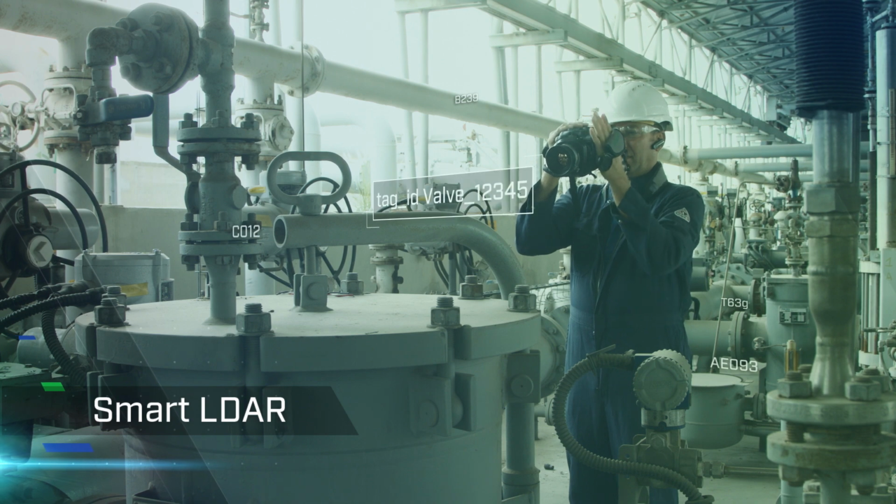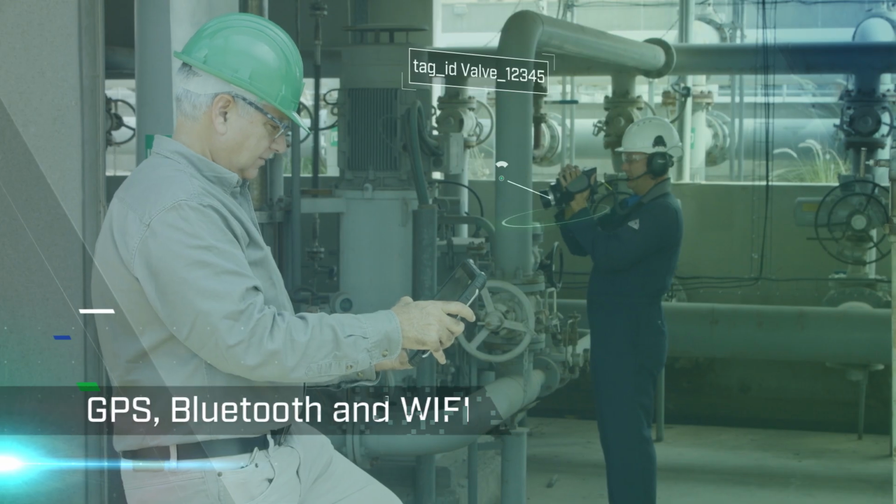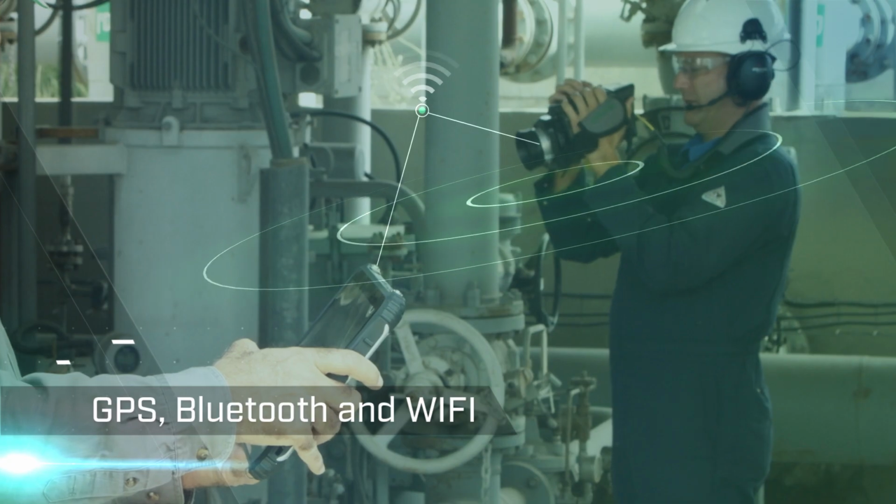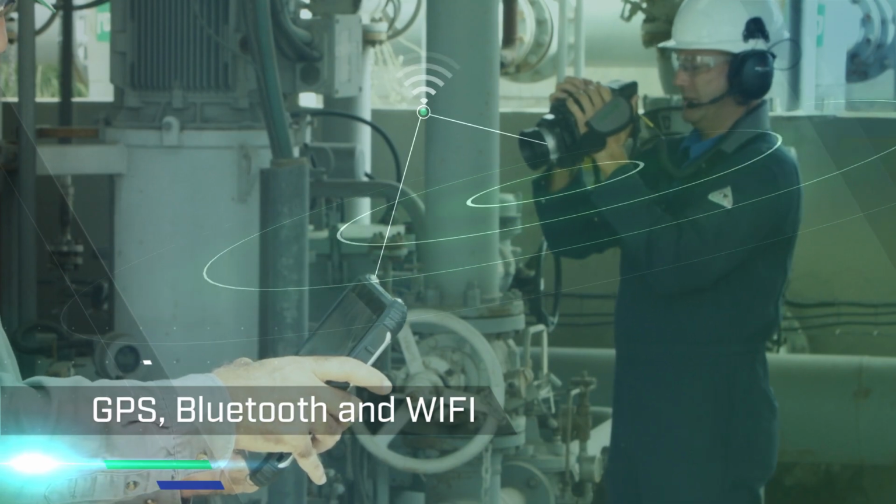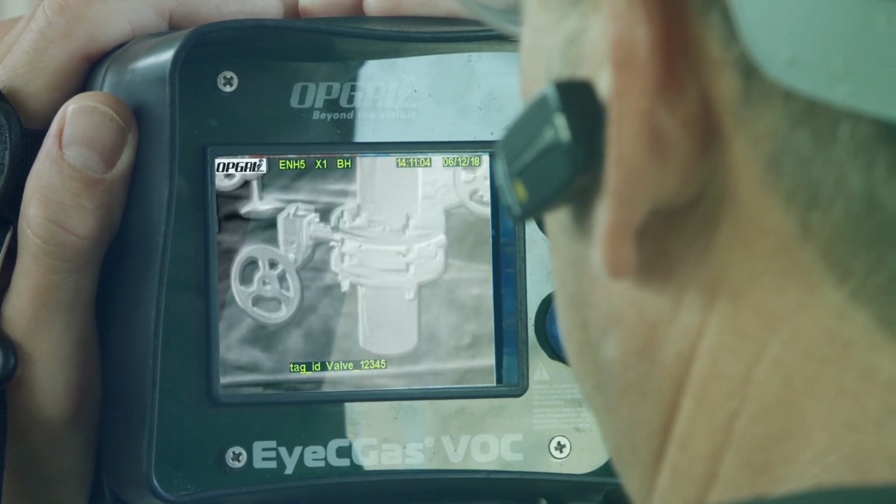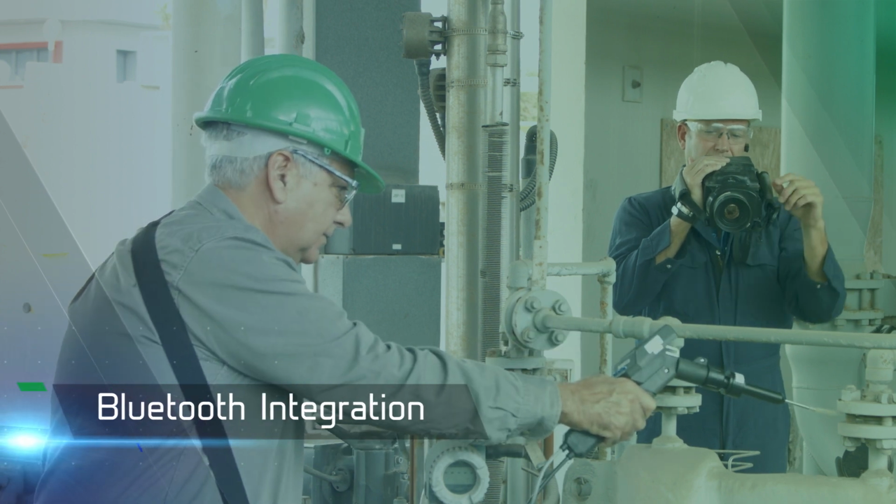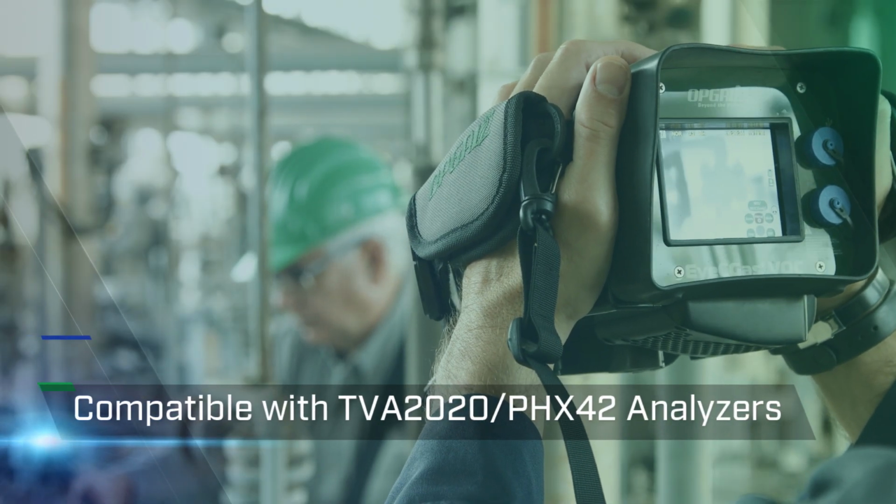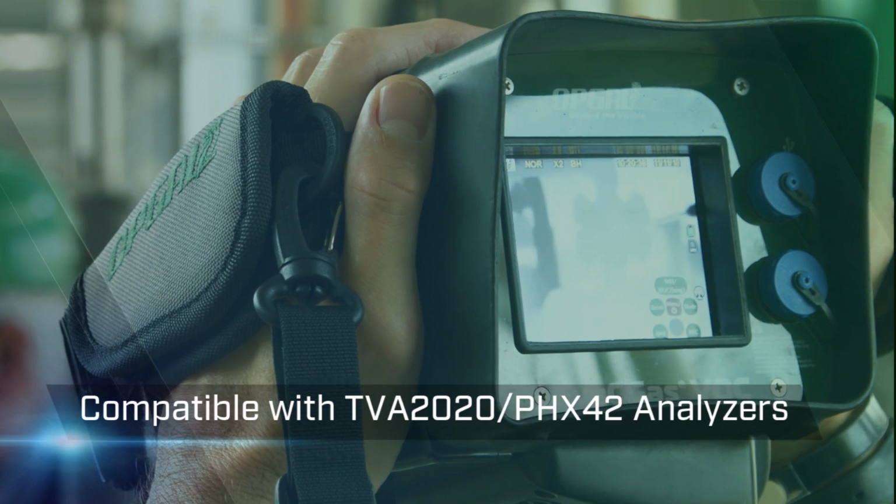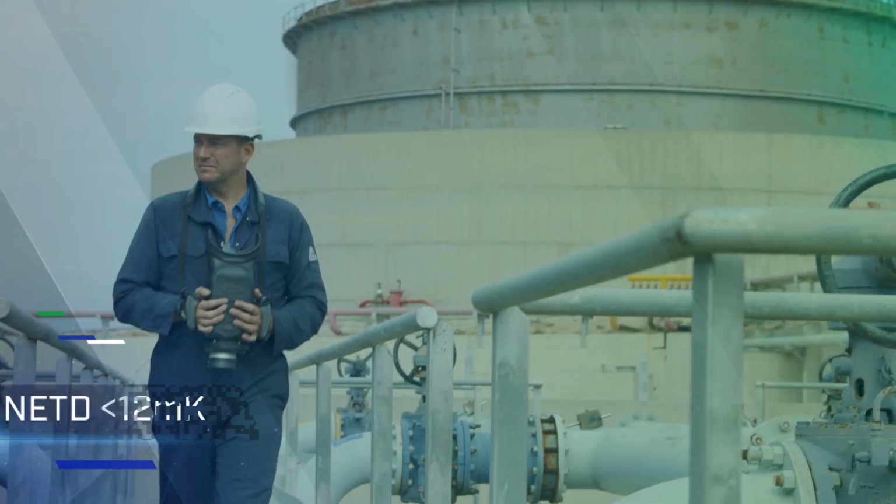EyeCGas 2.0 enables better LDAR operations. Wirelessly integrated with leading LDAR software, it allows for real-time synchronization and cross-referencing between videos and real-world components. Bluetooth integration with Method 21 analyzers allows for real-time on-screen display of ppm readings, together with gas plume visualization.